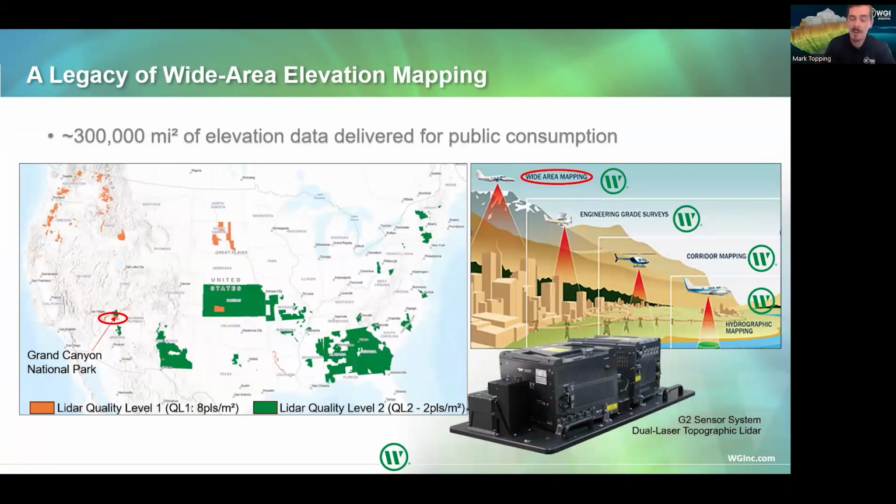So through one of our federal contracts, WGI has collected almost 300,000 square miles of elevation data for public consumption. The map on the bottom left is showing our quality level 2 lidar acquisition history in green, and we'll get into what quality level 2 means in a little bit. And quality level 1 is shown in orange. You'll see the Grand Canyon National Park project highlighted with this red circle.